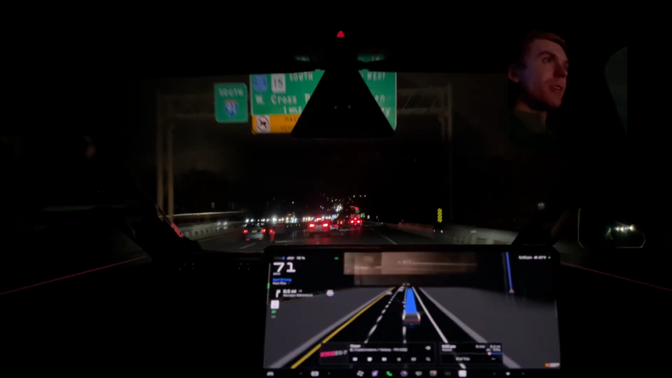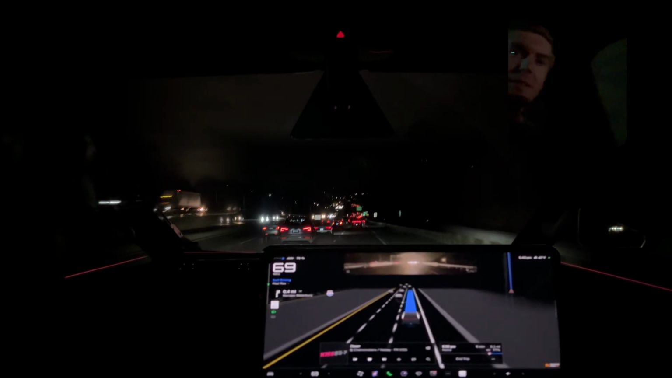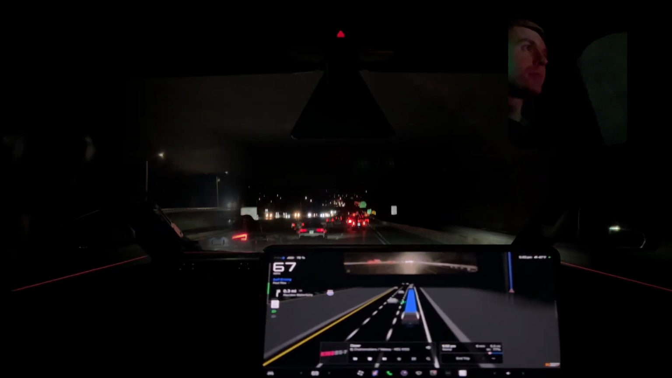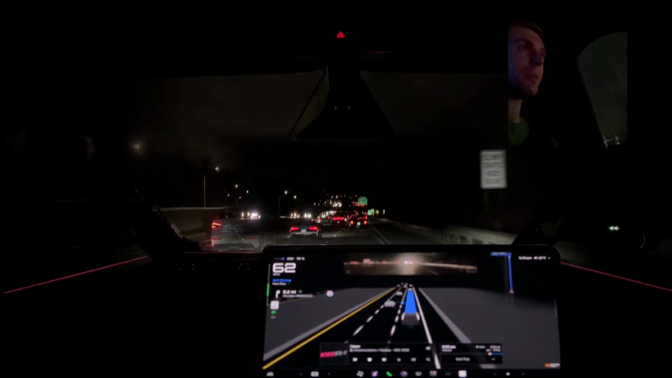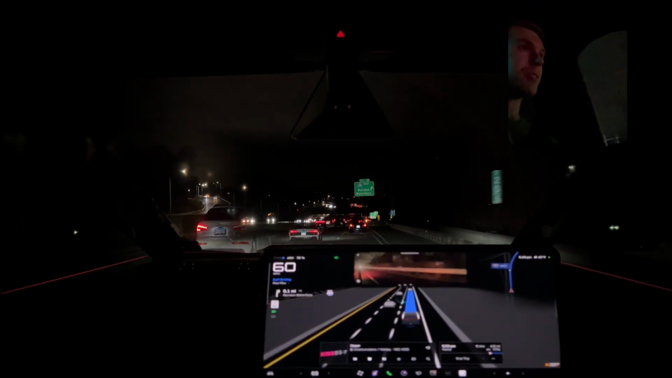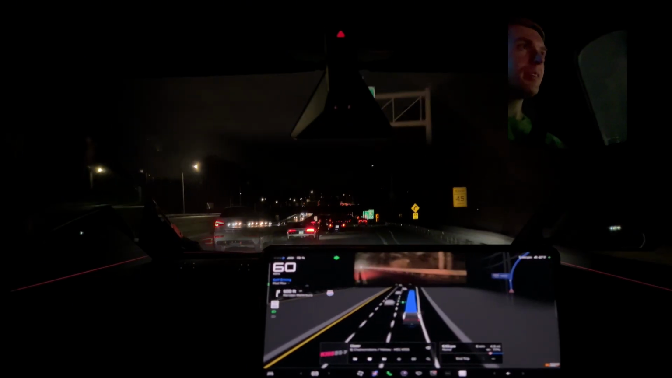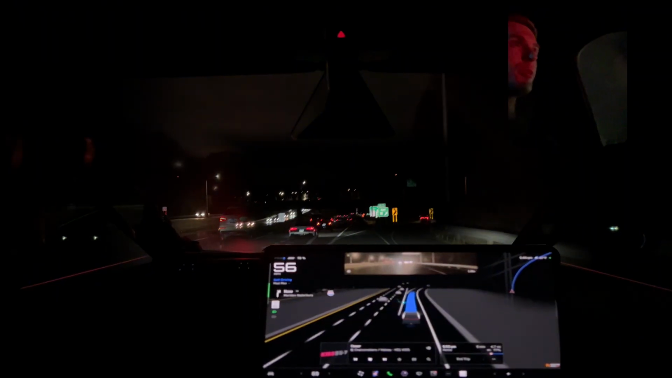Yeah, the car's handling all of it. That's good. Coming up on the Audi R8, new one, big spoiler. Big fan of the R8. Wish it came in electric. But I think that defeats the purpose of the exhaust noise, but it's a good looking car. Very low profile.